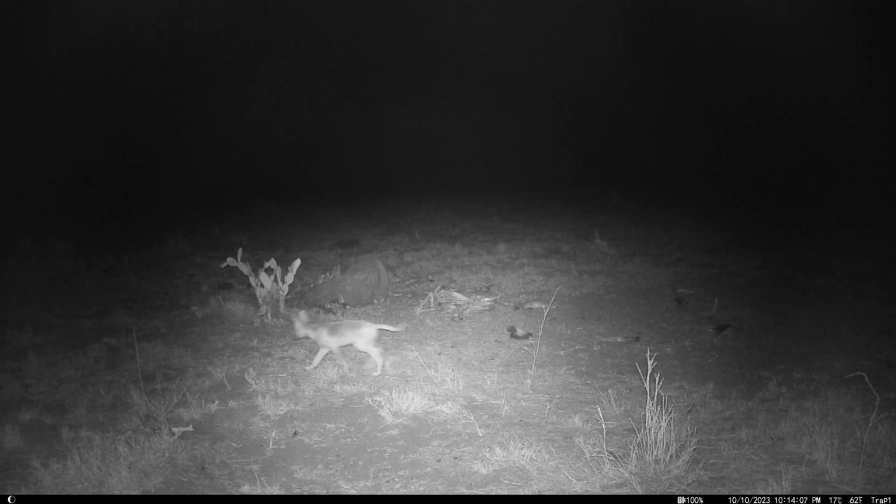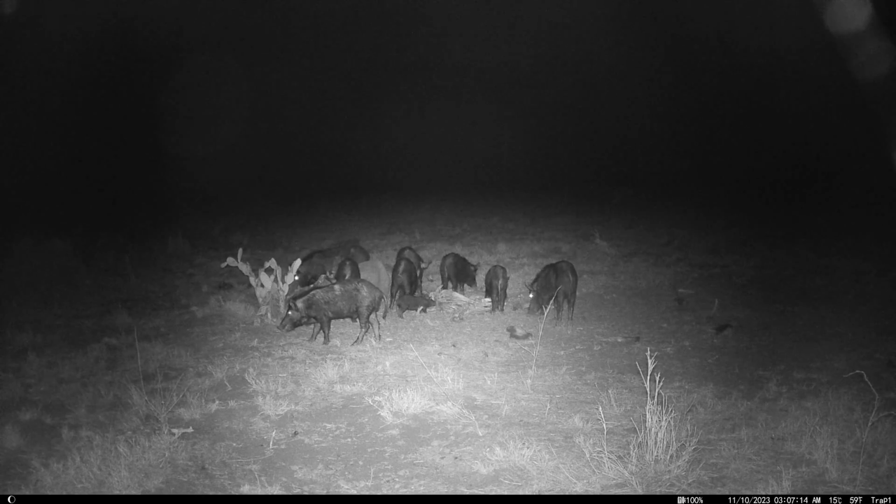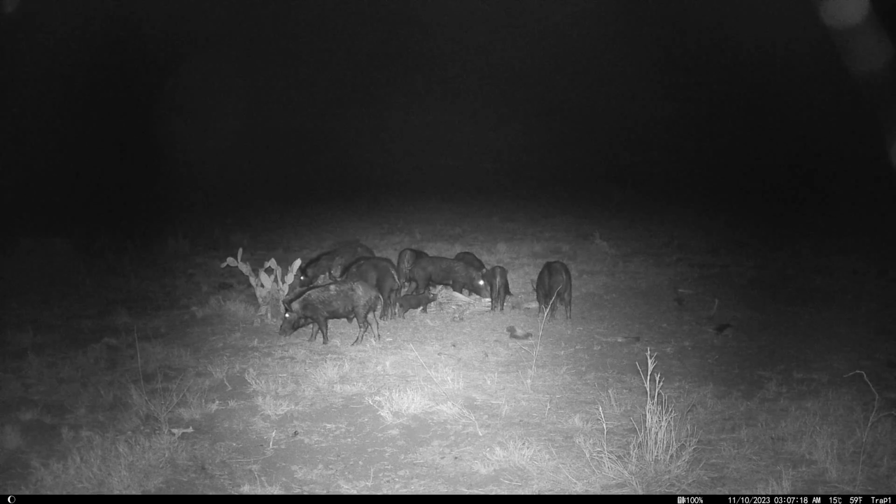I have checked the cameras, and in the last few weeks there's been foxes going past, a few cats and some dogs, even with a few pups, and also a heap of pigs. There are a few dead cattle around that have died from various things in the last few weeks, so hopefully we can find a few animals to shoot. If all else fails, we might find some hares or rabbits.